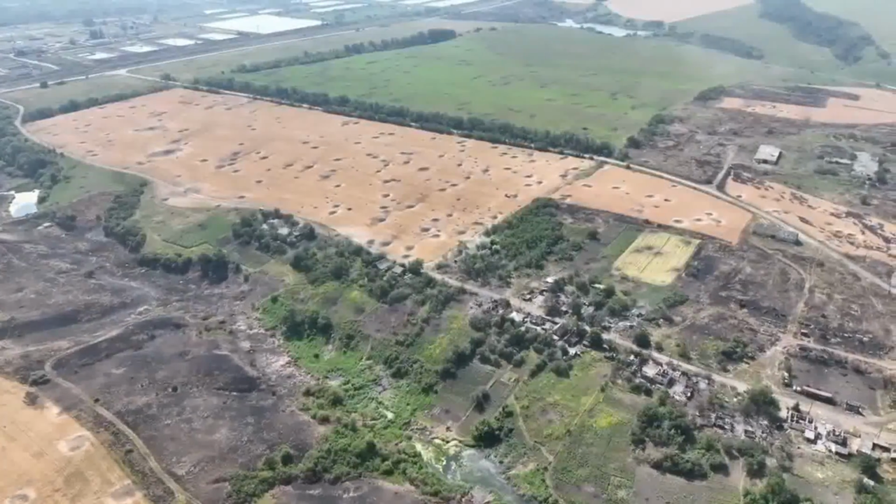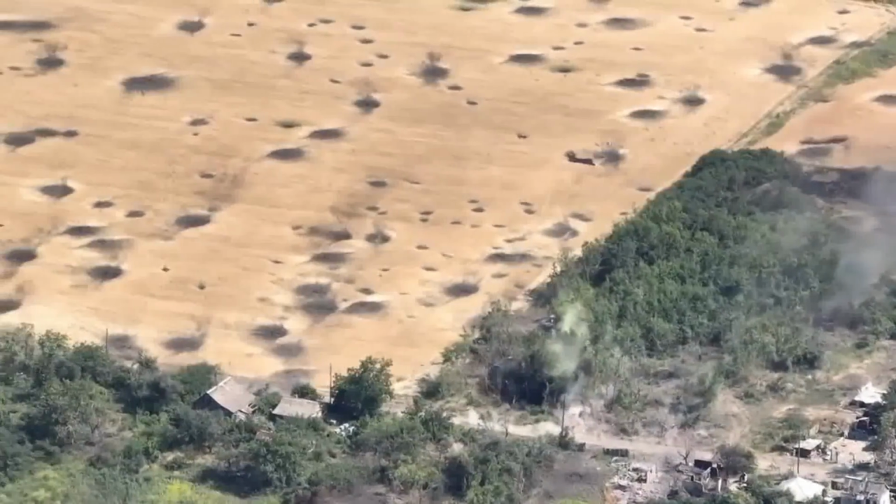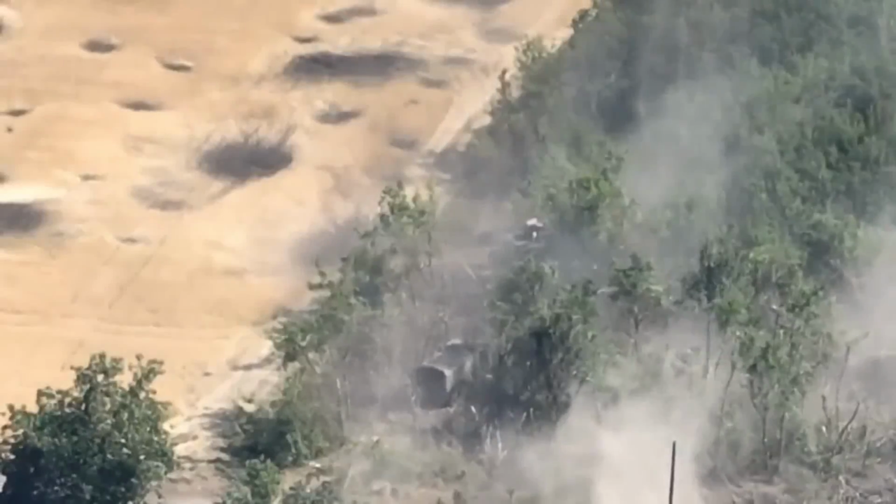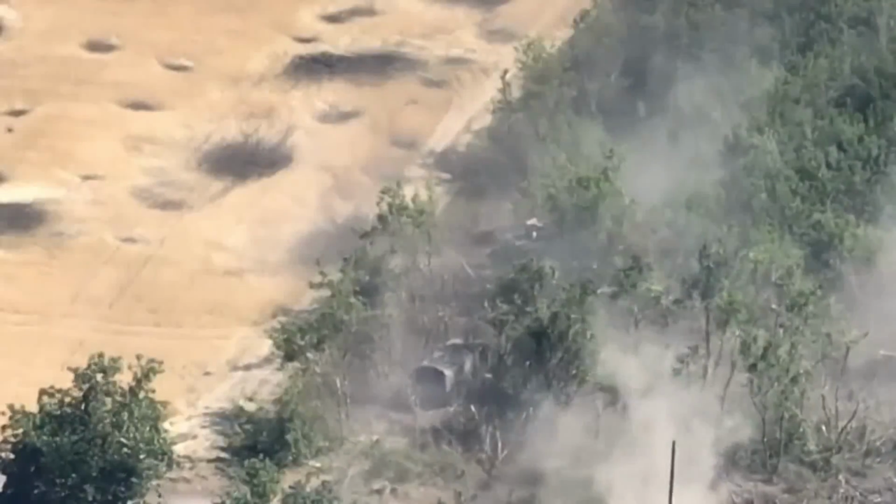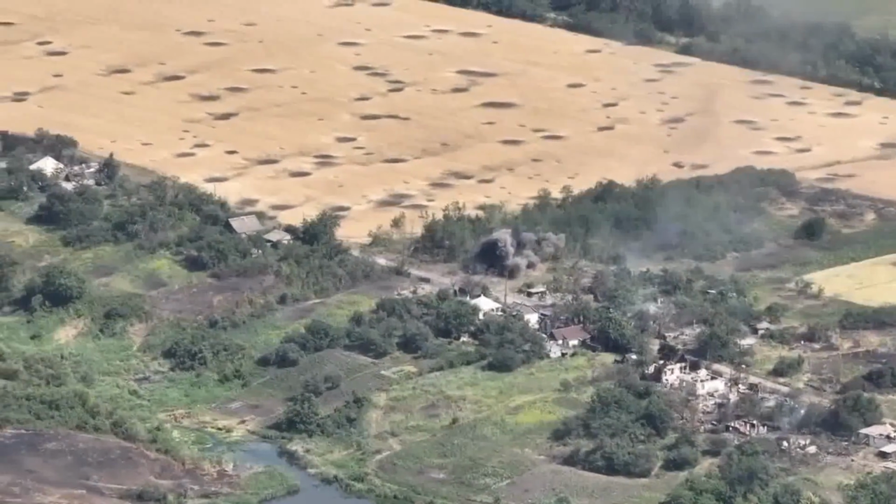drones. These small, lightweight, cheap weapons offer the Ukrainians a chance to hit back against Russian forces from a position of relative safety. It's clear that the future role of the unmanned aerial vehicle, as an indispensable weapon of war, has been assured by this conflict in Ukraine.